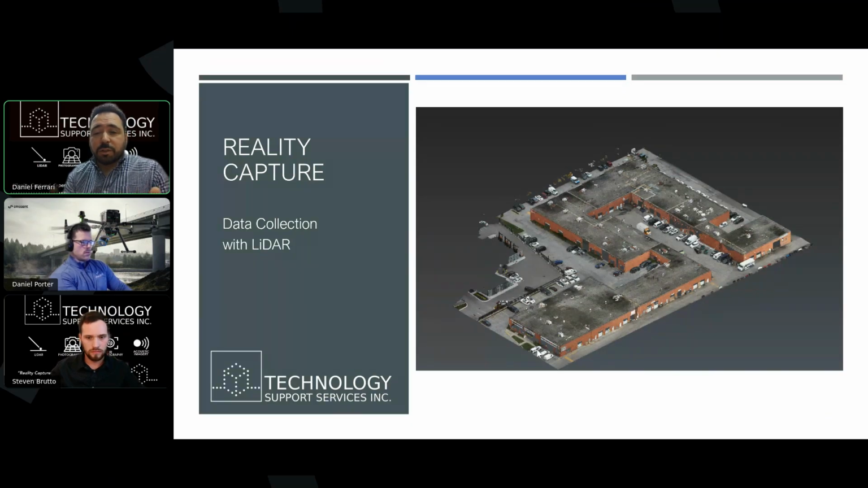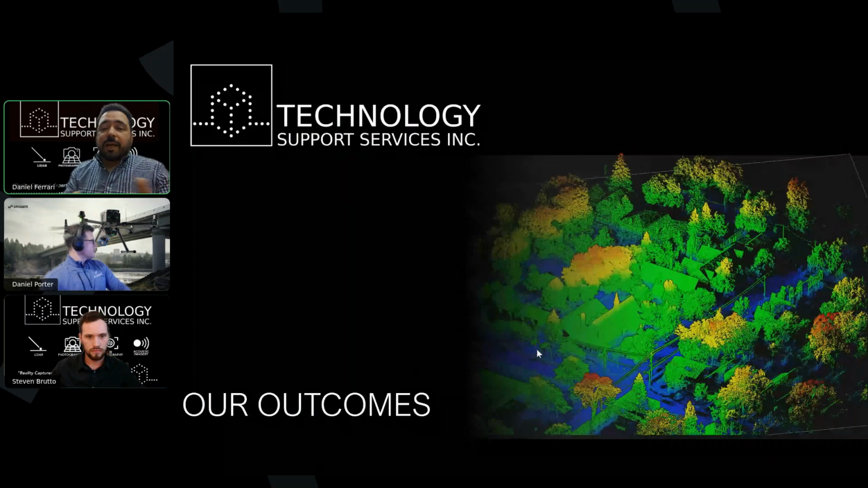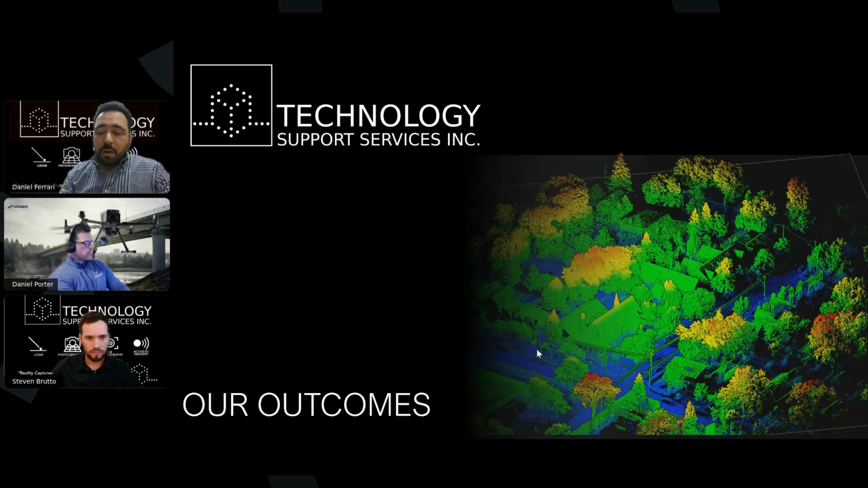The images that you're seeing don't do it justice at all. They look like pretty pictures that you could have taken off of the internet or Google or what have you. All of the things that you're looking at are actual scans that we've created ourselves. None of these are generated from the internet. So with that, I'm going to start talking about outcomes.